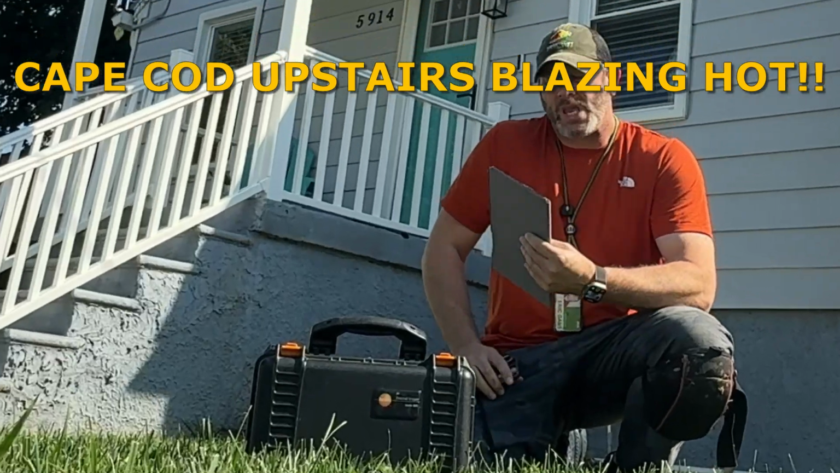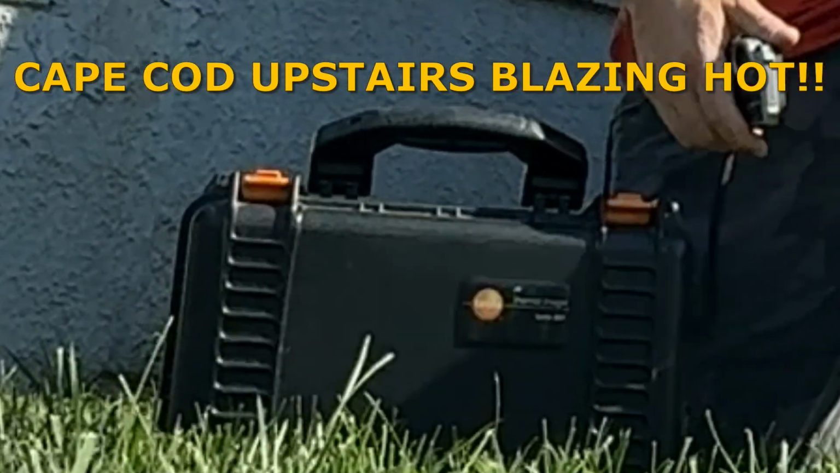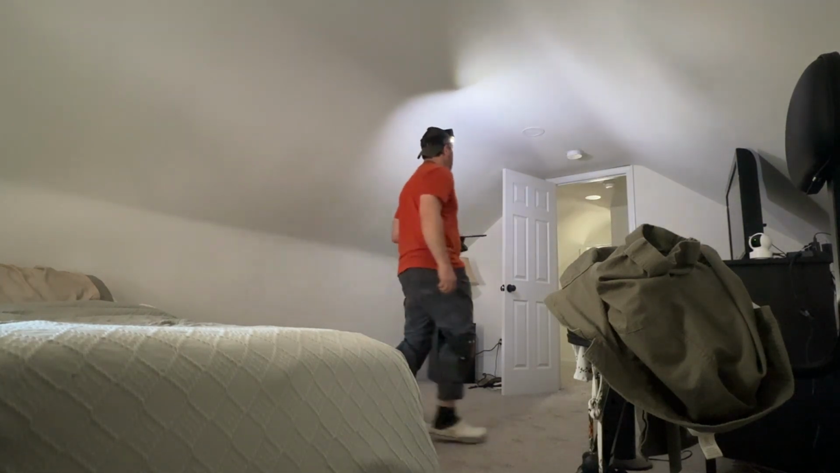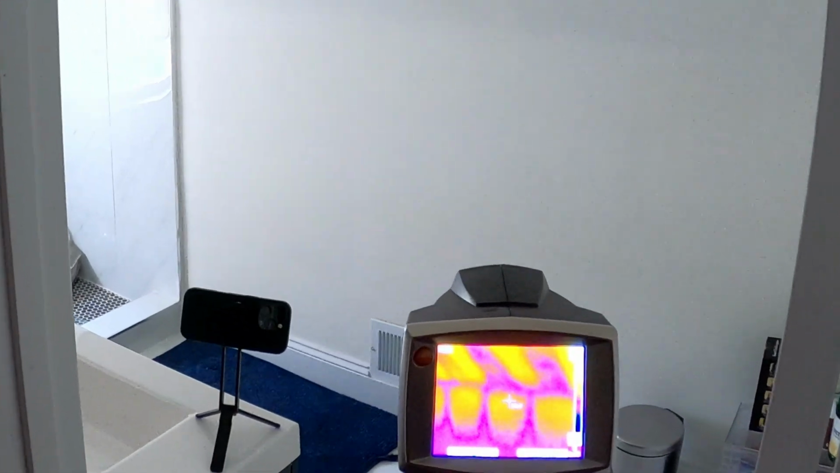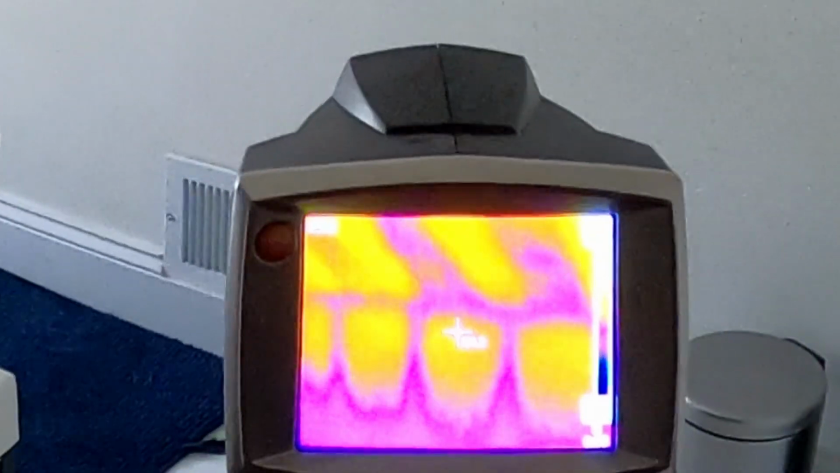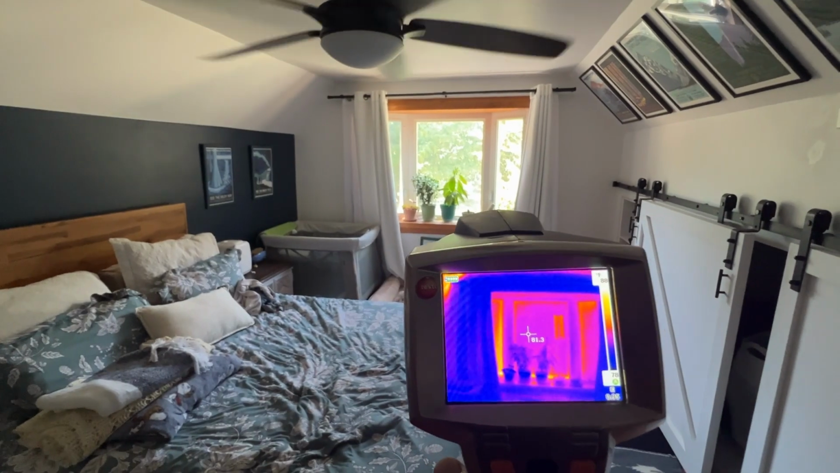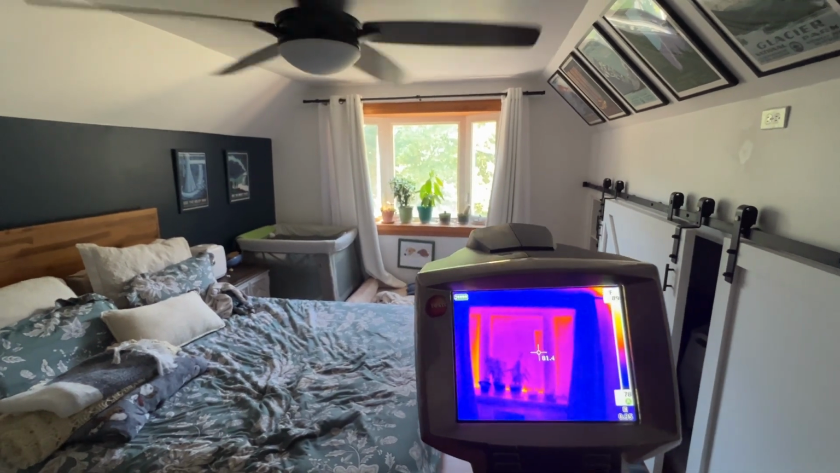Today's hot temps are perfect for breaking out the IR camera. What makes this a little different today is that there is absolutely no access to the attic areas in this house. So I'm going to use a thermal camera to determine if there's any insulation in the key spots. When it comes to taking readings in the warm months, I'm looking for areas that are bright yellow and orange.